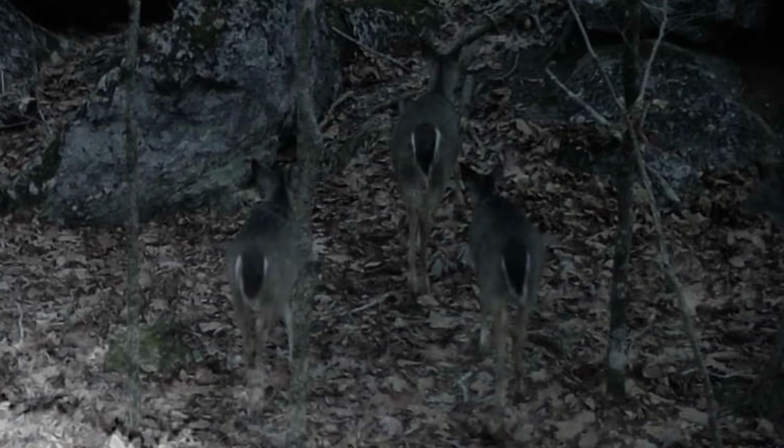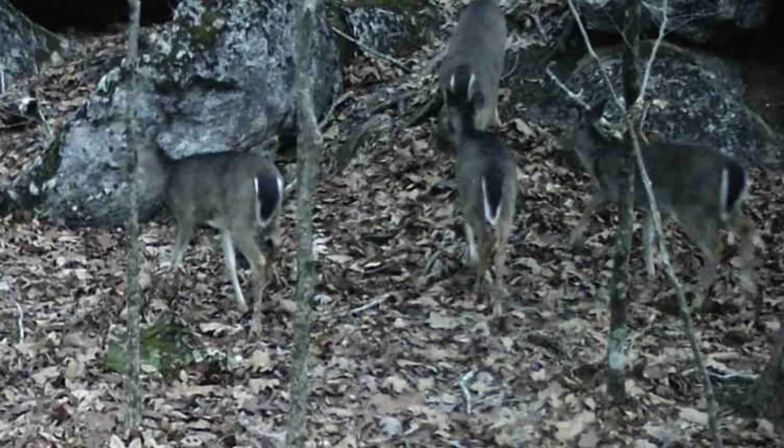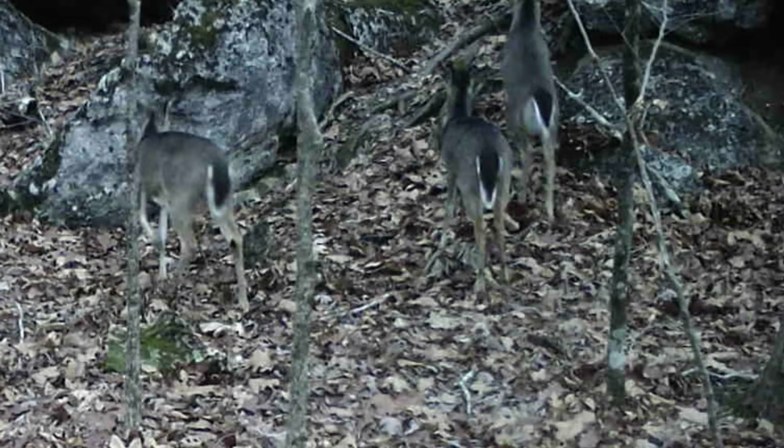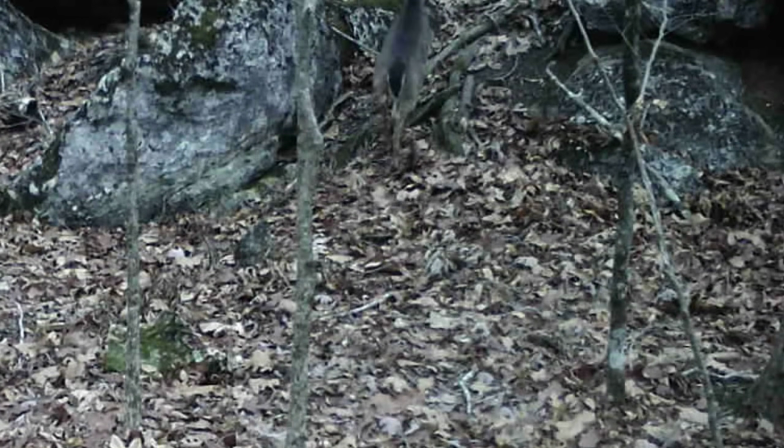I mean, it's rare. They are really going at it. That's some rare pictures right there. Well, there you go. Rare to catch that. Come daylight, a little herd of doe moving around. They're so precious moving around these ridges.